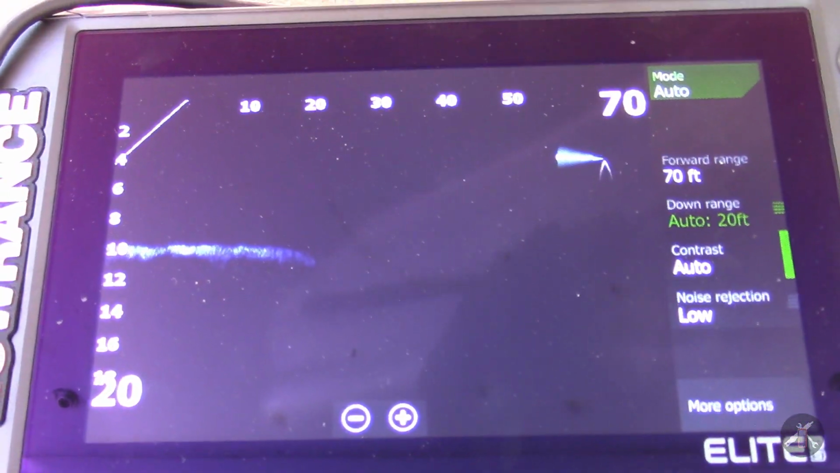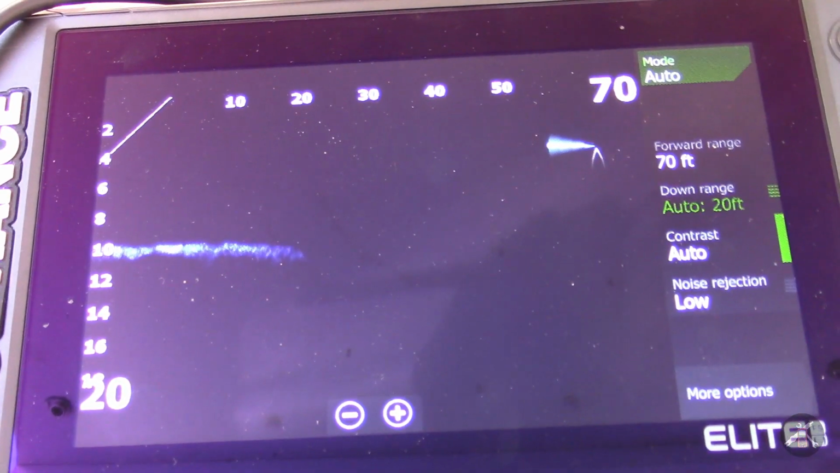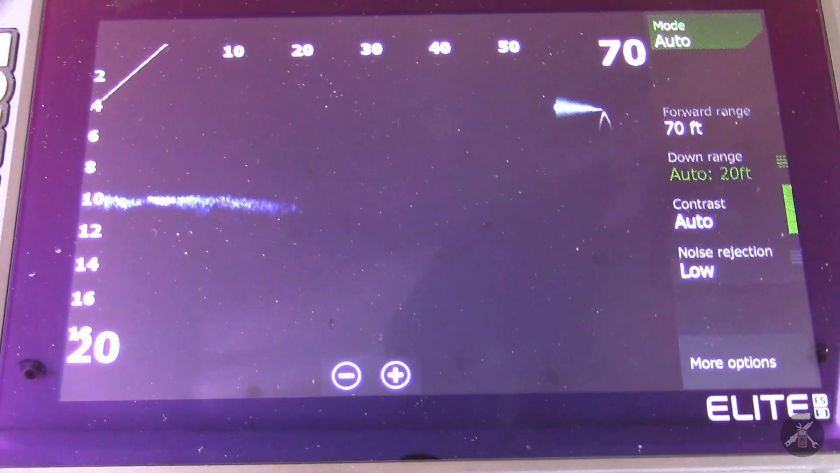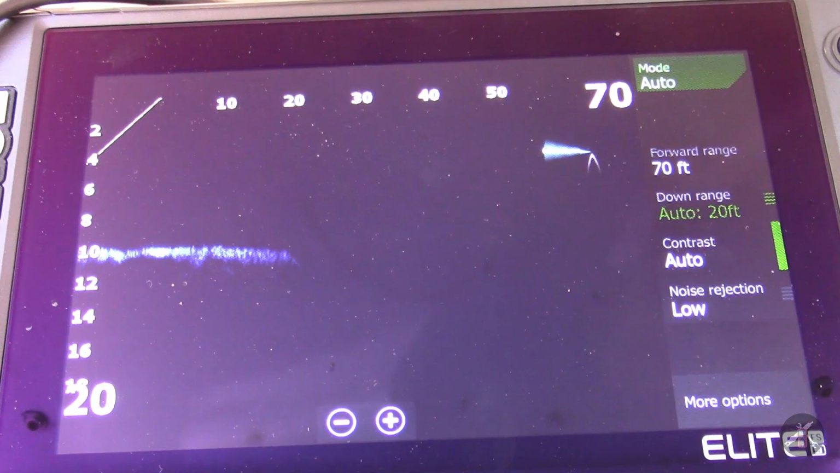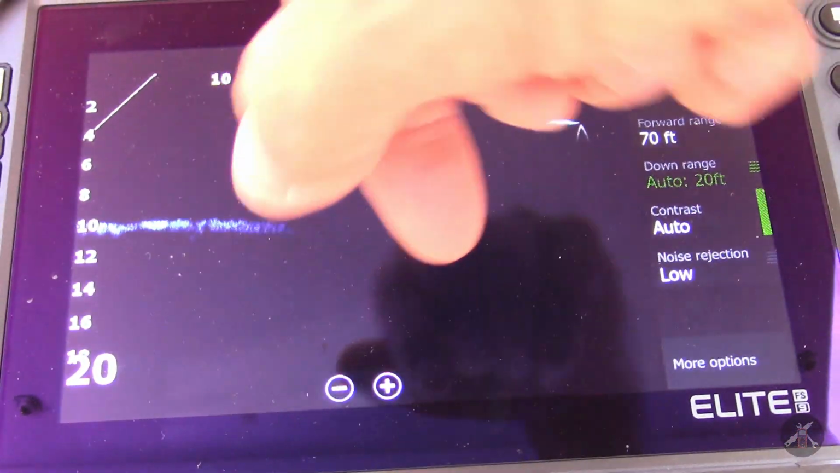So there we go. We're in about 10 feet of water, 10 or 12, and it's showing outbound about a 70-foot range, and from time to time as it swings we see the anchor rope coming through here.